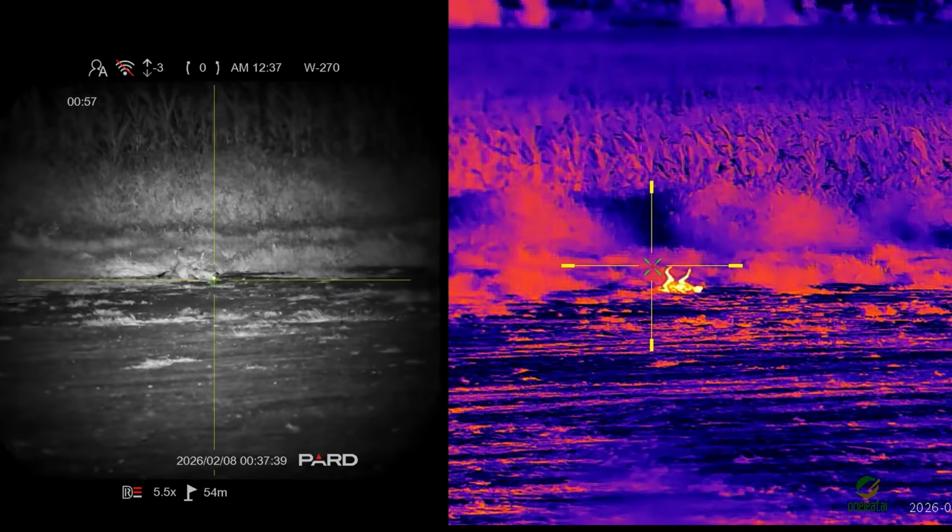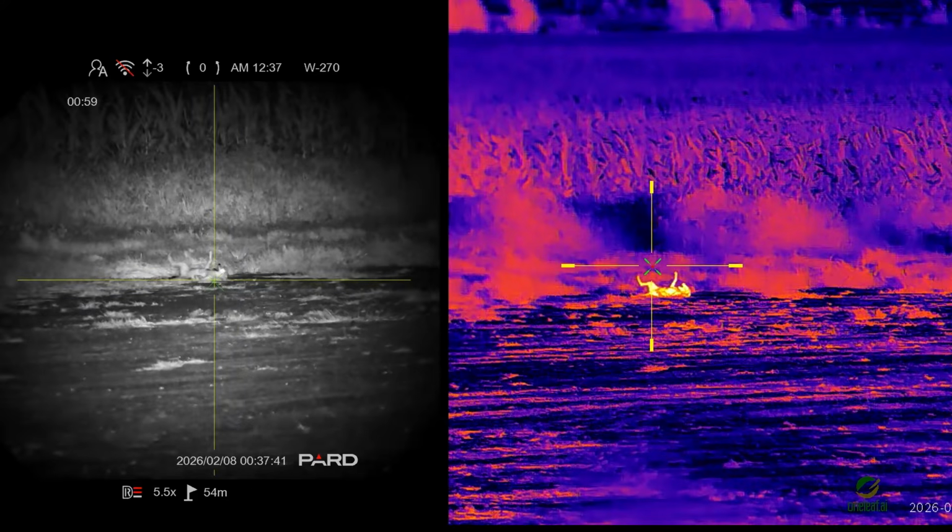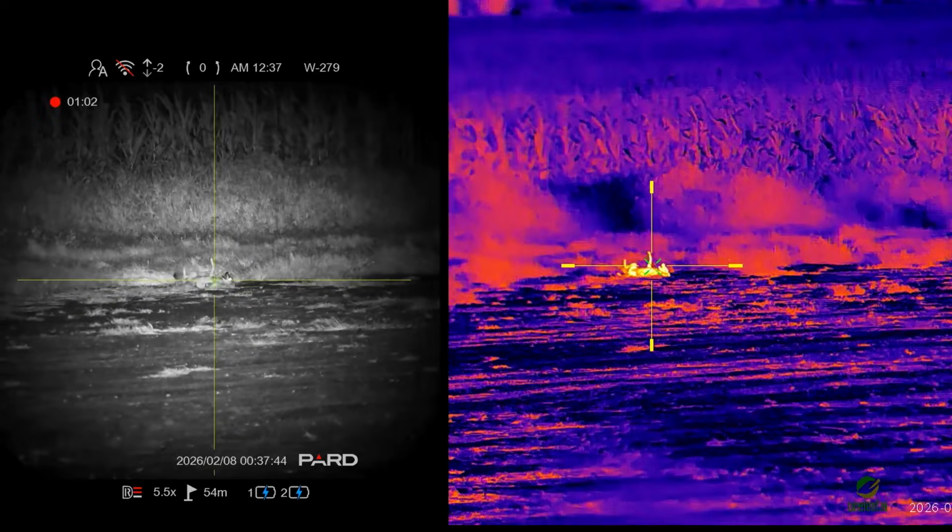The first shot was a cool shot with a follow-up shot just to end the jackal quicker.